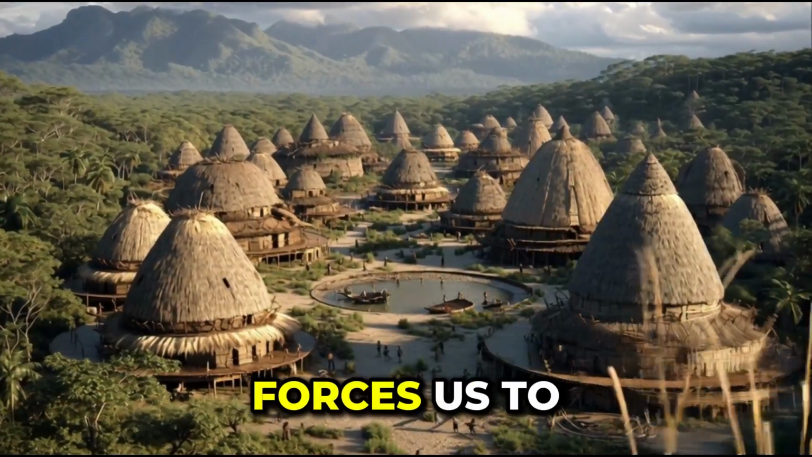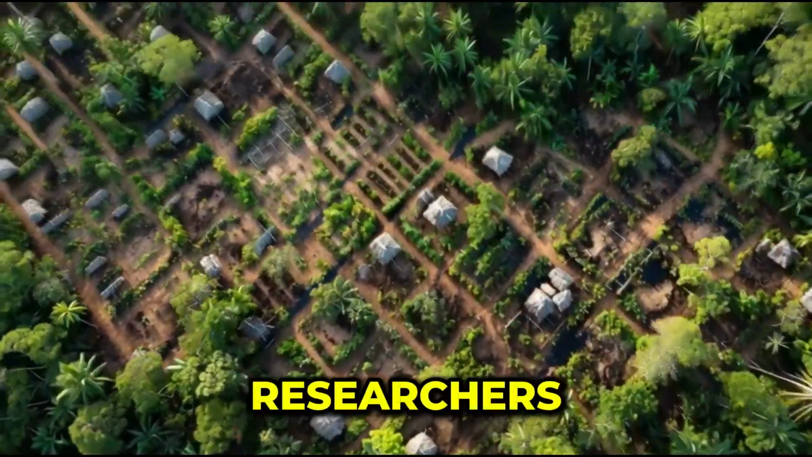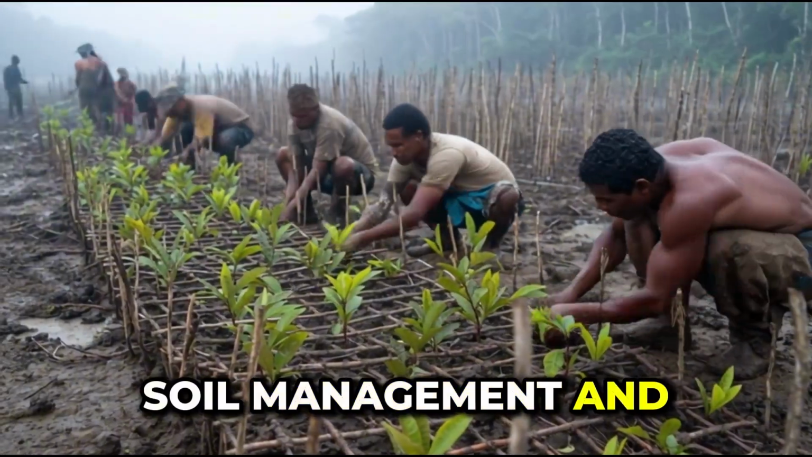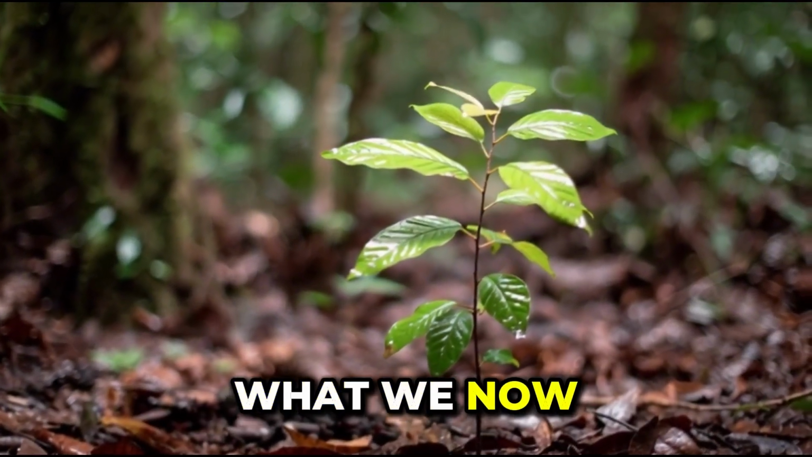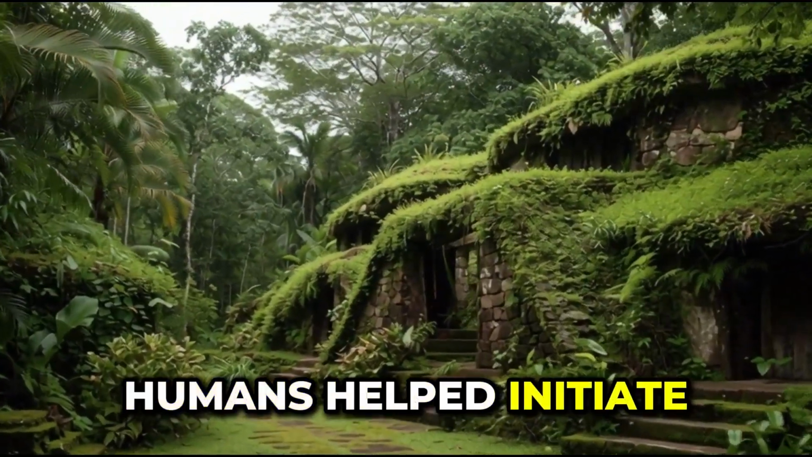And that imprint forces us to question another assumption: that the forest we see today is purely natural. According to many researchers, parts of the Amazon may actually be cultural landscapes, forests shaped by selective planting, soil management, and long-term human presence. Over time, as populations declined, those managed systems continued to function on their own, blending seamlessly into what we now perceive as untouched wilderness. In that sense, the forest is not just nature reclaiming land, it's nature continuing a process that humans helped initiate.